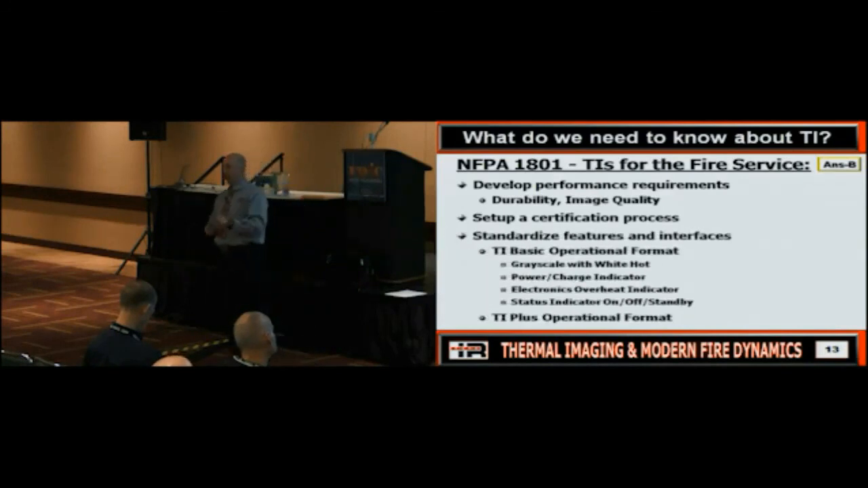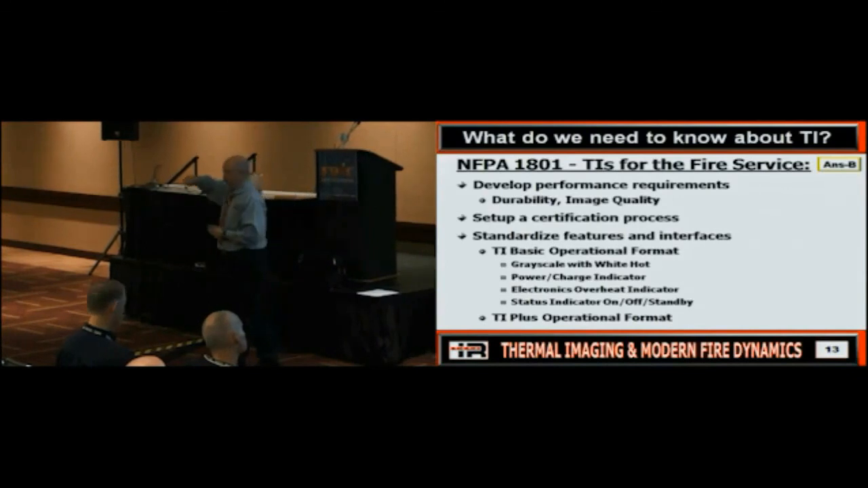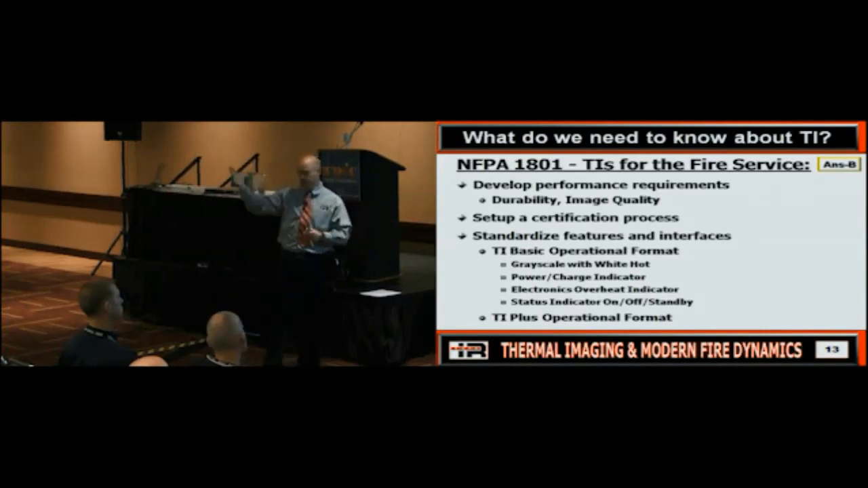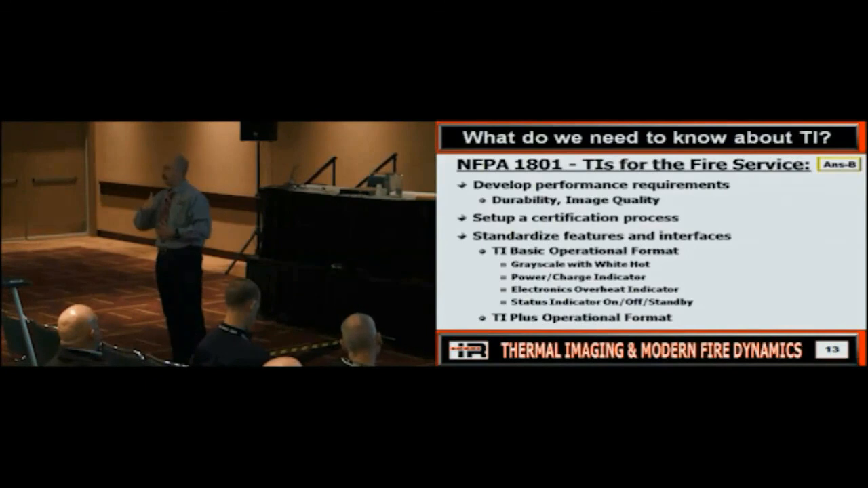If you have an NFPA compliant thermal imager, when you turn it on, it must come up in the basic operational format. That means white hot, black cold. That means no color. That means no bells, no whistles. How did we start thermal imaging? That way, okay? But then what happened? Once again, the sales came in and we got in the issue of, I got a feature, you don't, so guess what? They're going to buy my camera.